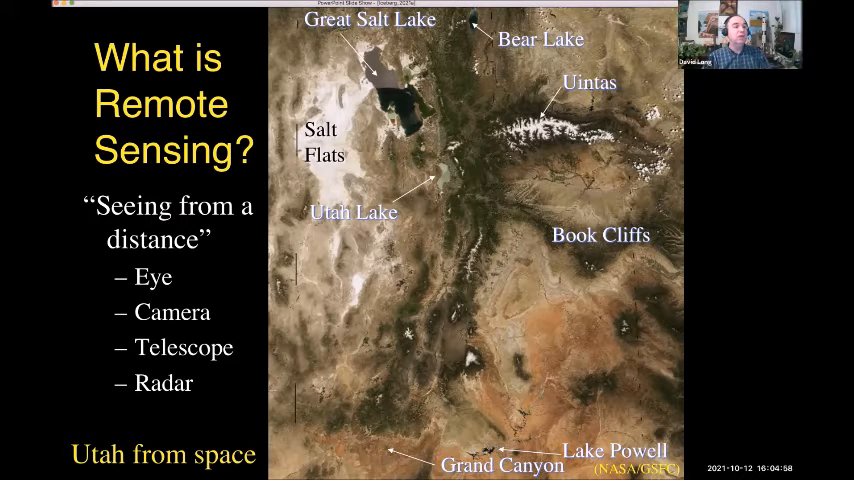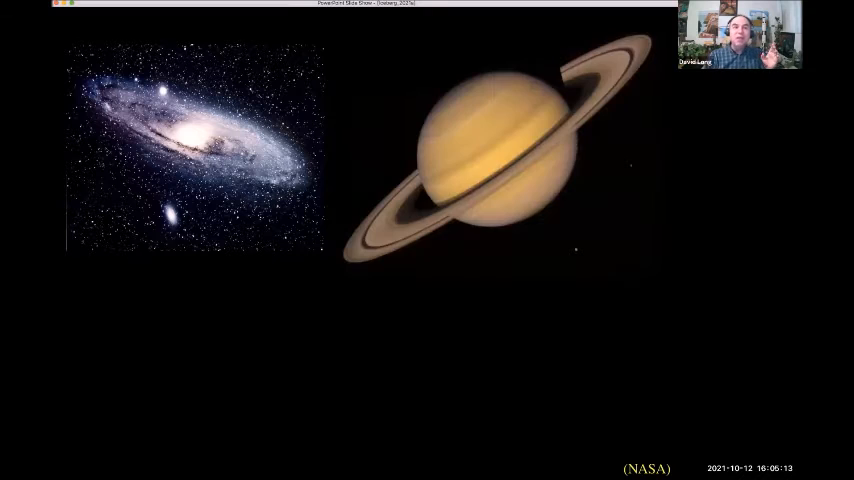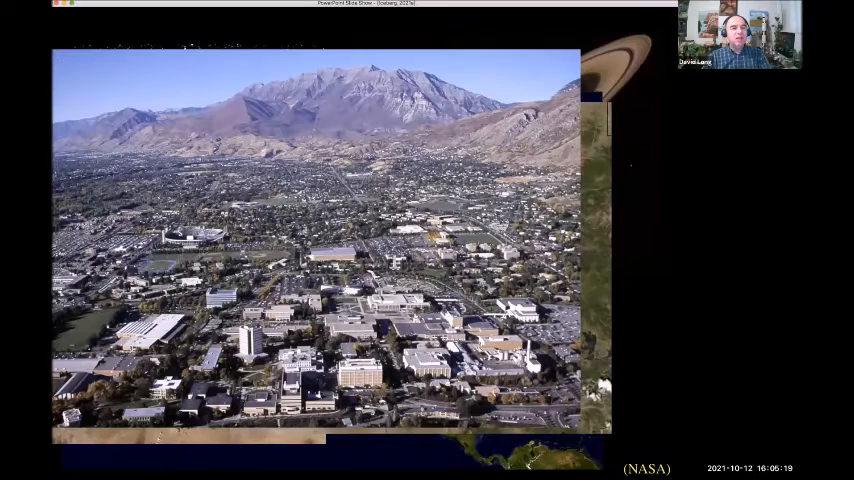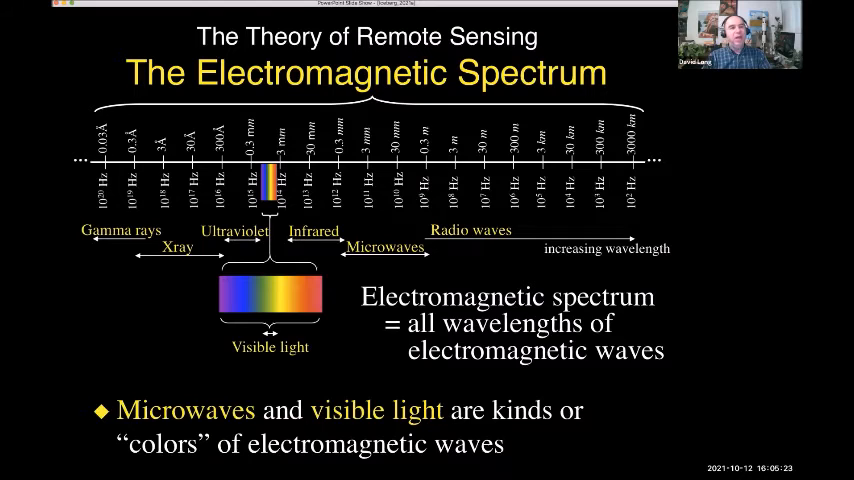We use our eyes to do things. Now we have modern technology, like cameras and telescopes and radar, that we can use to see things from even further away. So this is Utah from space, but we usually think about remote sensing as something that happens far, far away. But as we move in closer to our Earth, things begin to seem closer and closer till we finally get to a human view of that.